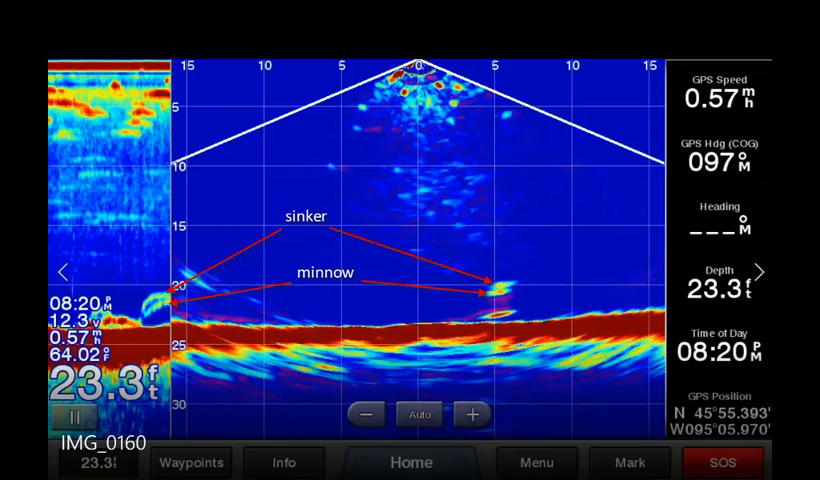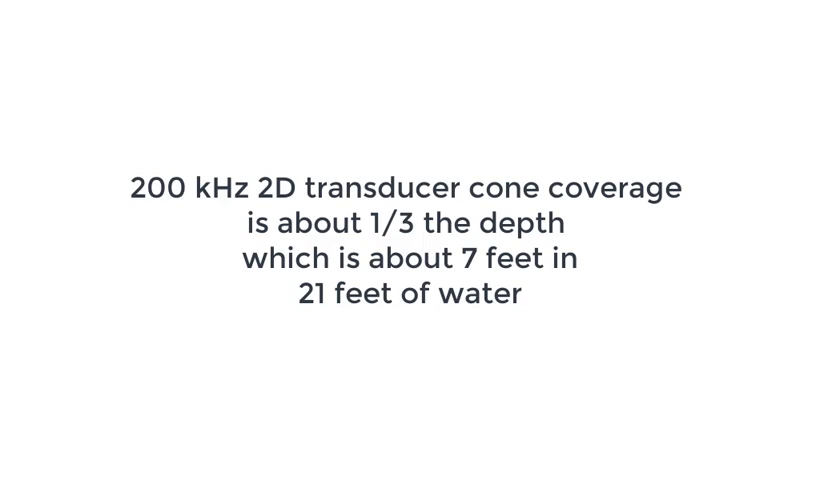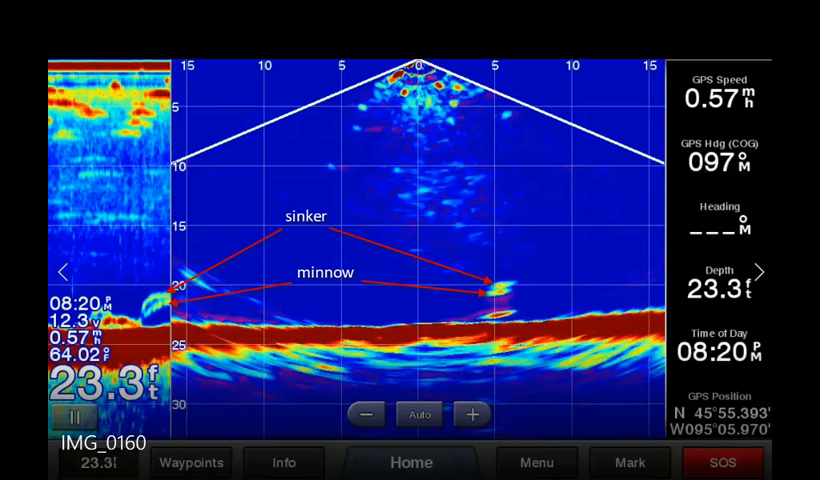sonar is boat control. You must keep the boat in one place and the bait directly below the transducer. In 21 feet of water, the cone is about 7 feet in diameter, which means you have to keep the bait 3.5 feet from the transducer, which is difficult. If you're targeting a suspended fish at 15 feet, the cone coverage is only 5 feet. That means you have to keep the bait 2.5 feet from the transducer.